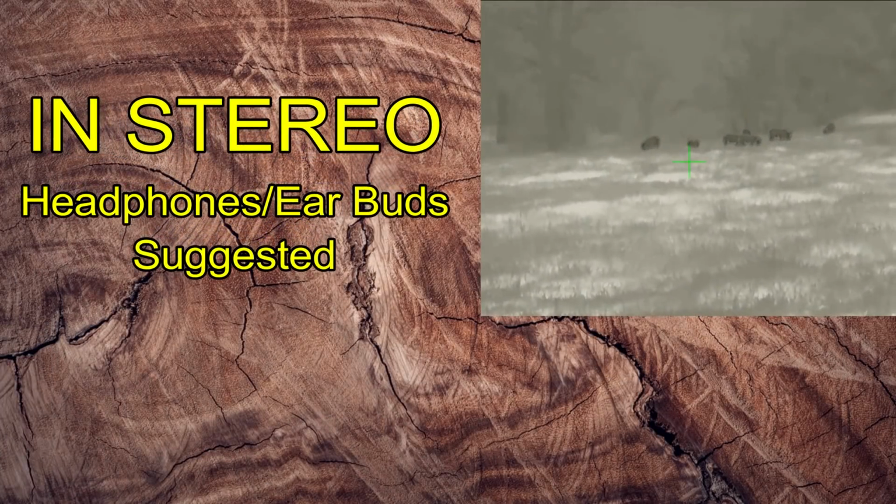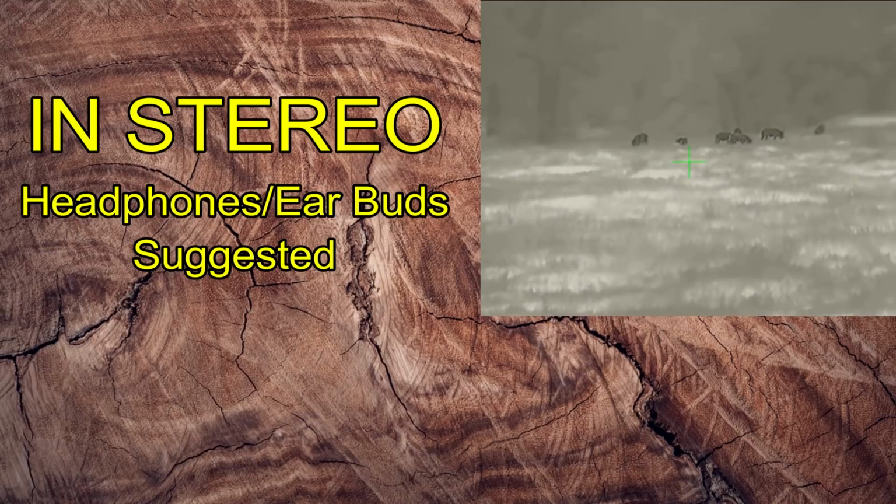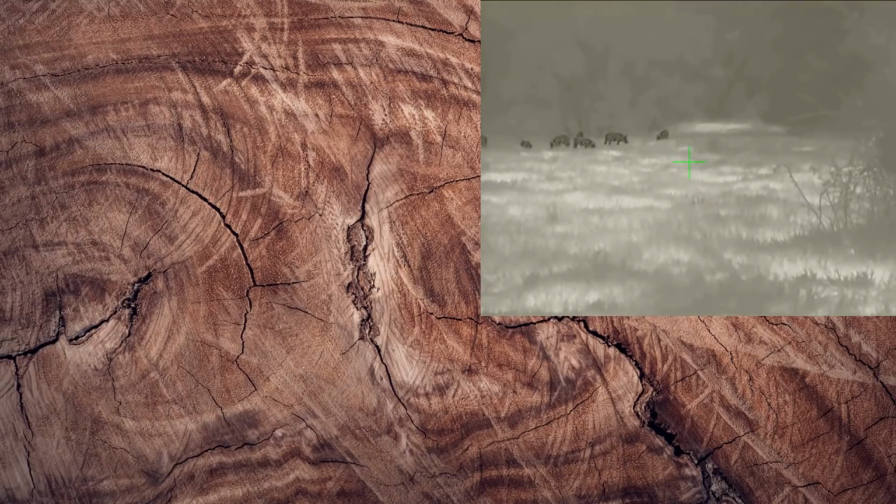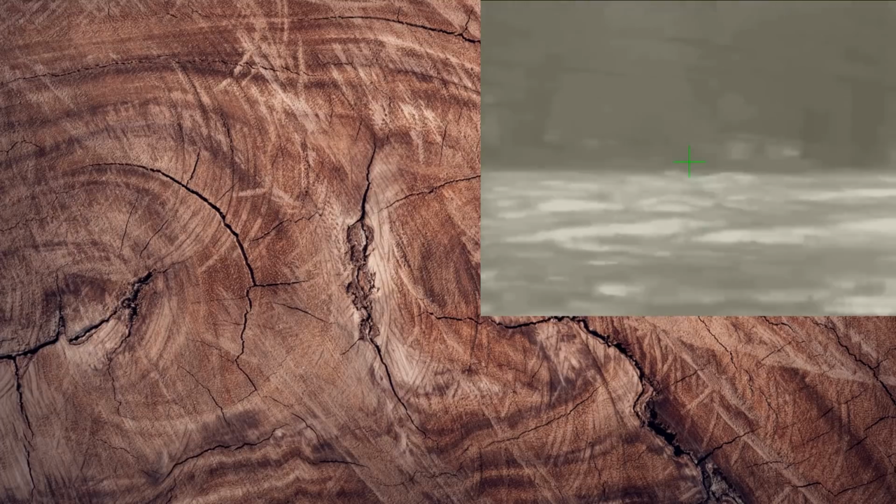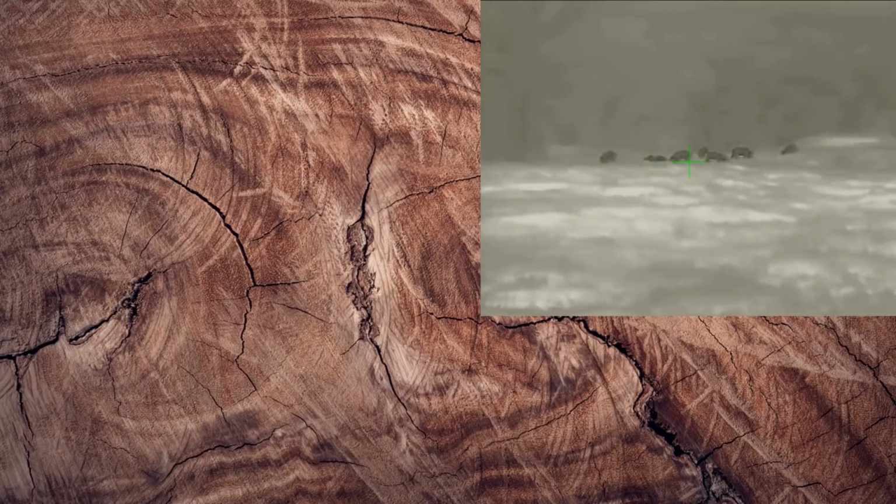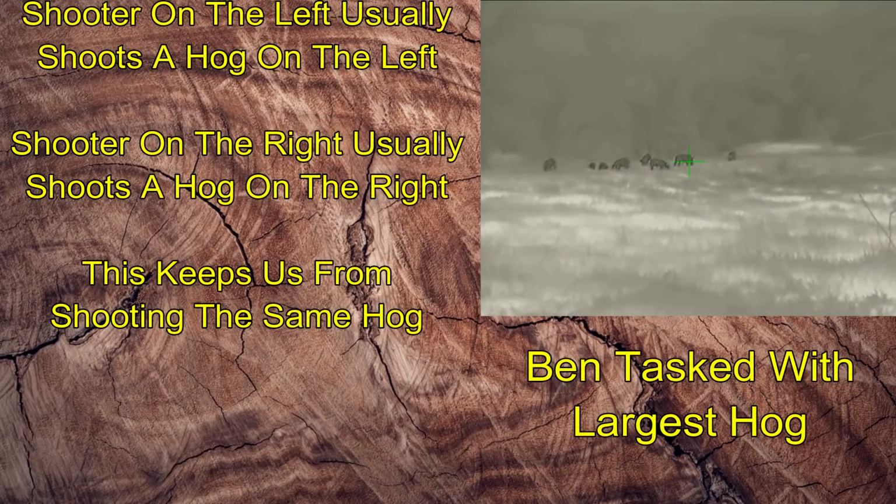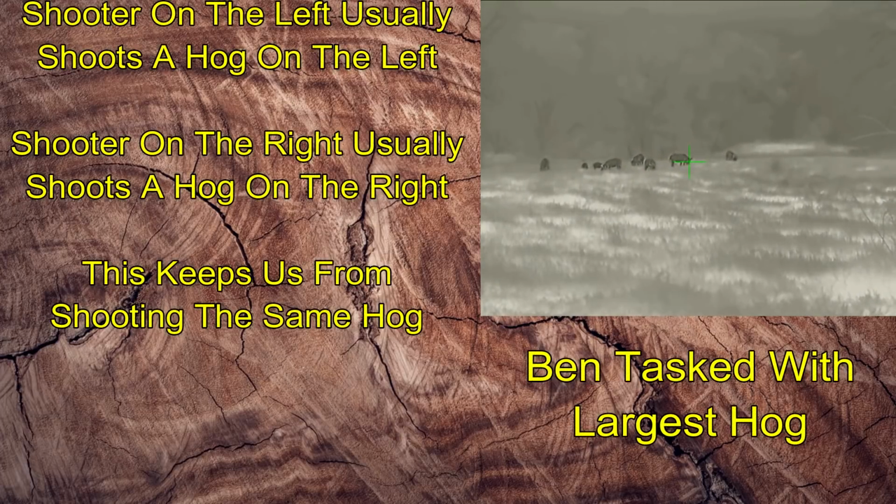At this point, I'm scanning with my handheld, looking to see if any other hogs are going to materialize from the tree line, because our one boar has turned out to be an entire sounder. Satisfied that there aren't any other hogs coming out, Ben gets tasked with shooting the biggest hog off on the right hand side, and I'm going to pick one of the hogs on the left.